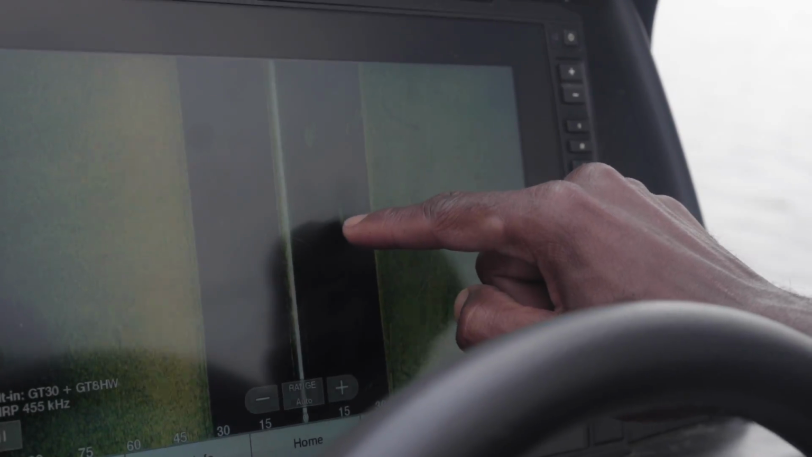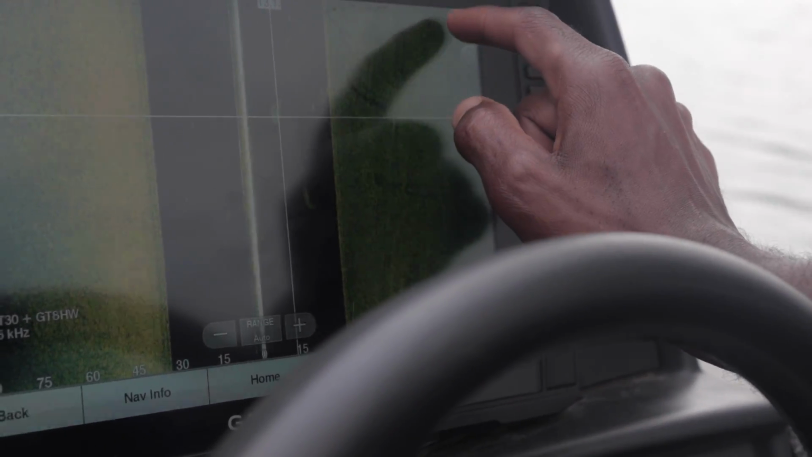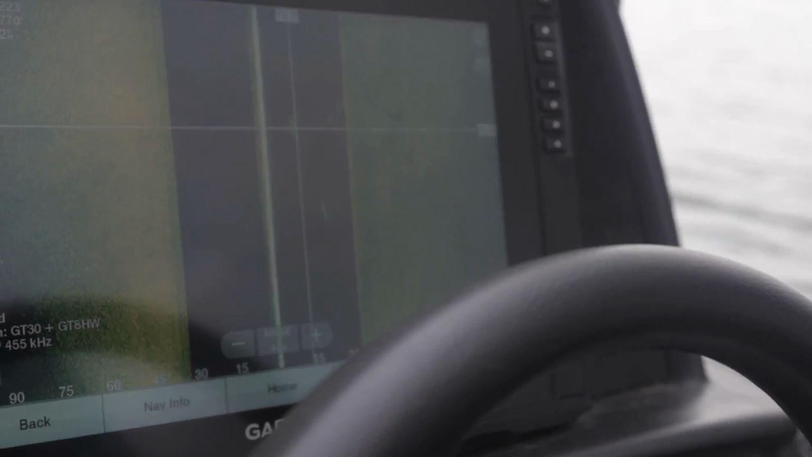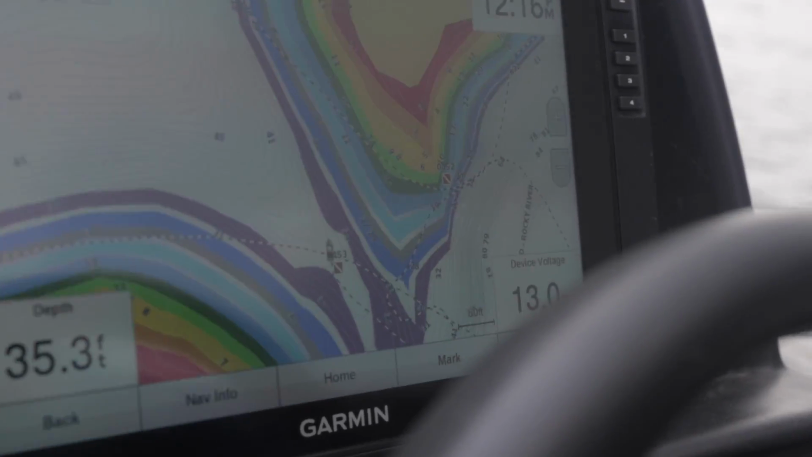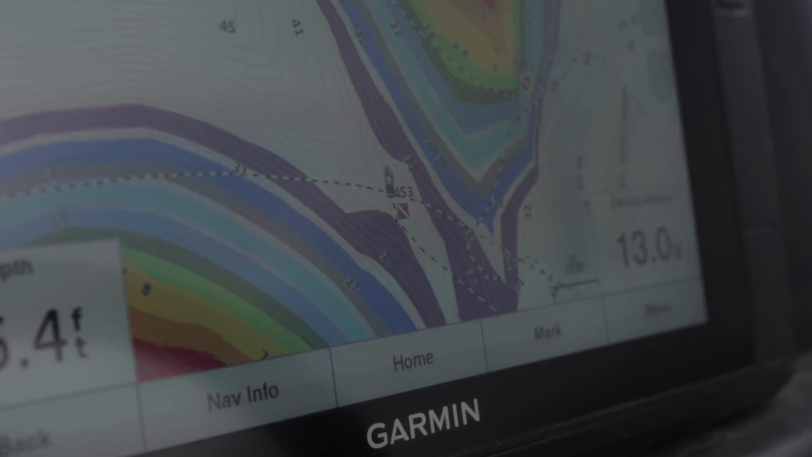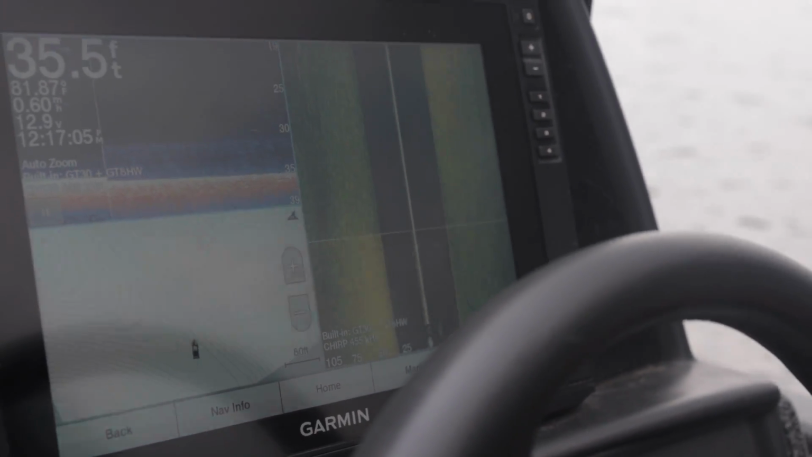So if I see anything in here, I can put a dot on it, and it'll show me exactly where that wad of bait is. I can go back to my map, and that wad of bait was out to the back right corner of my boat. But right now we're looking at bottom structure.